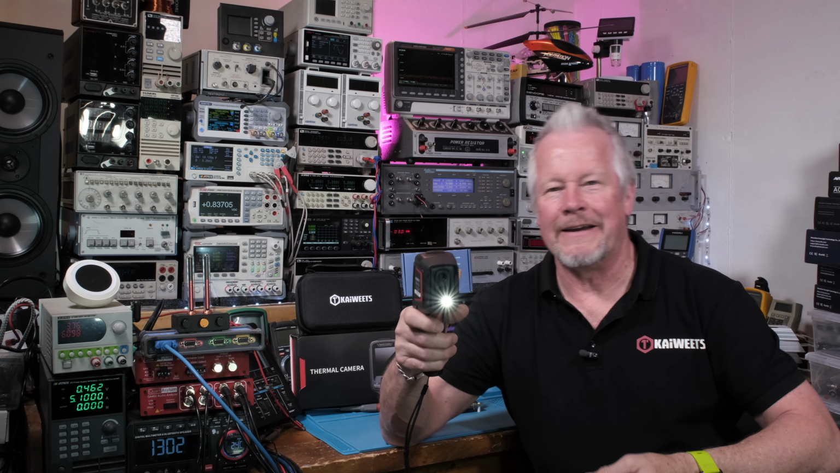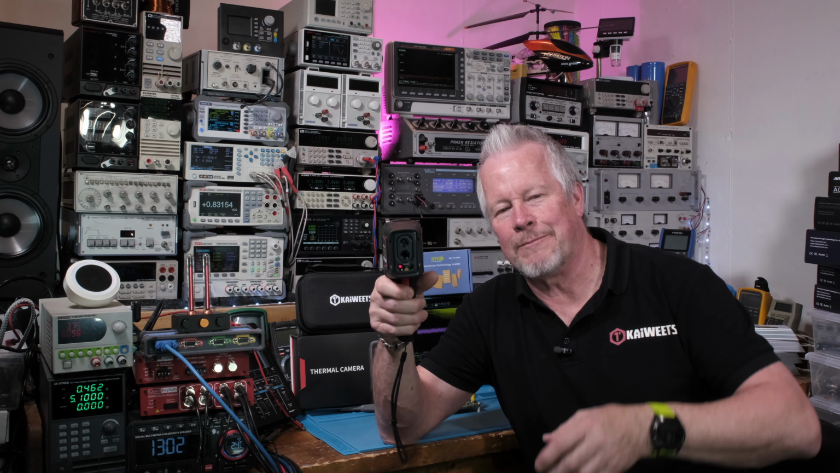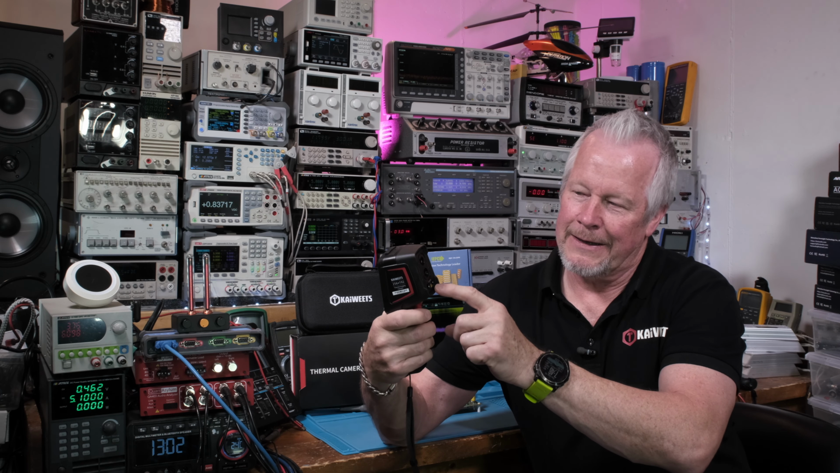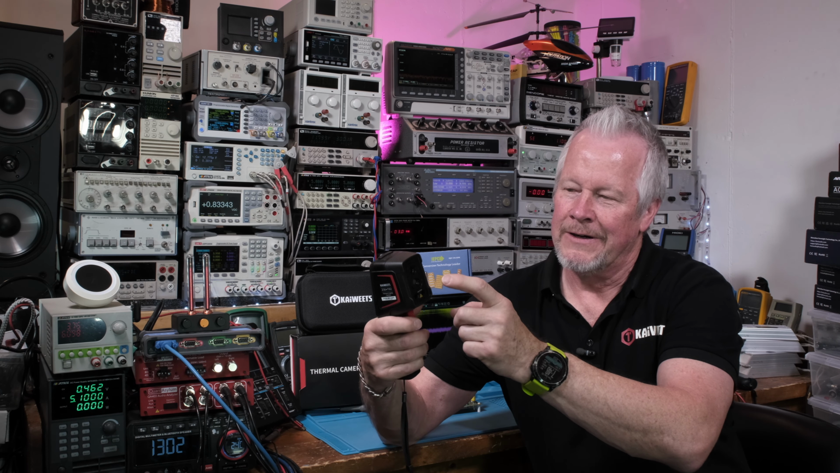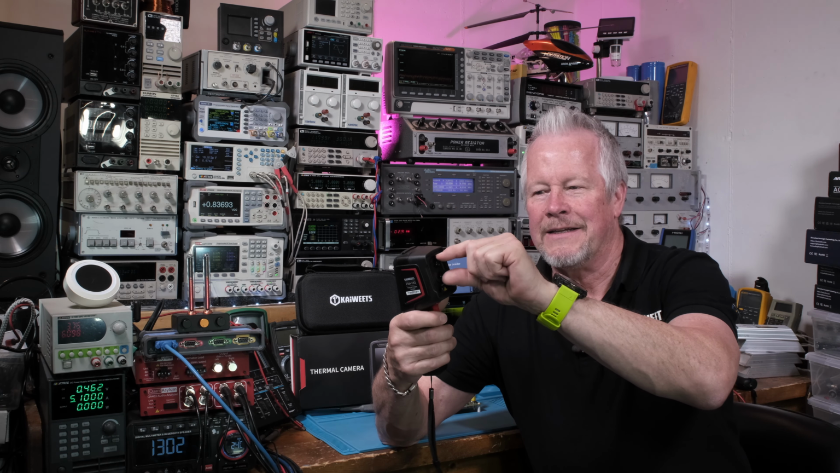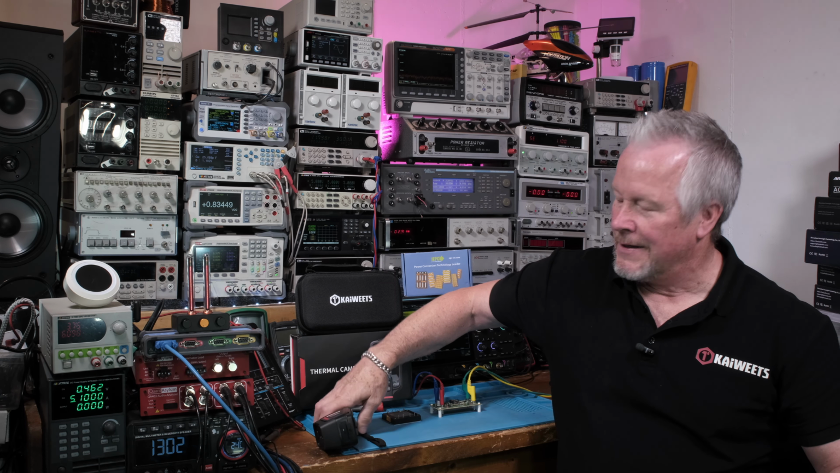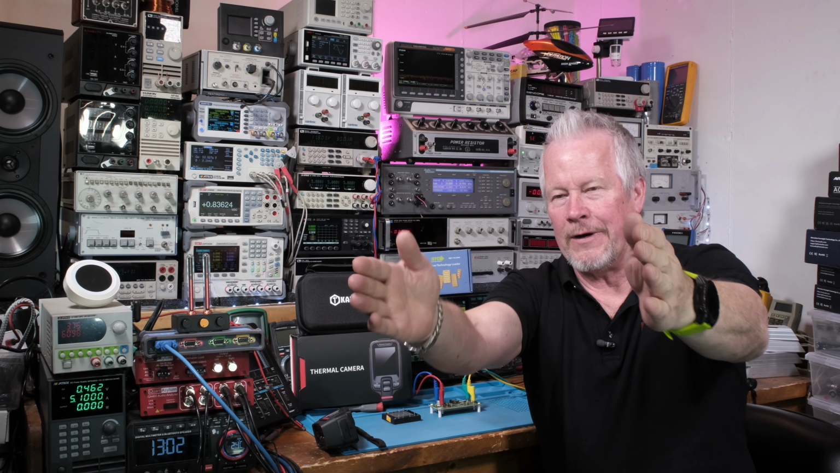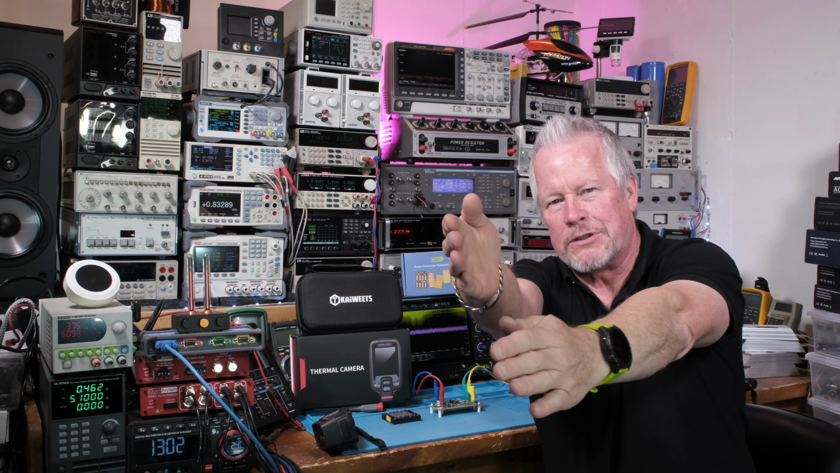Turn on the flashlight. There's the laser. I'm pointing the laser down below the camera. So yeah, we got the flashlight, the laser, the visual camera, and the infrared camera. And you see these cameras are separated, right? So there's a parallax error. They're in parallel with each other, right? But the focus puts them across each other.